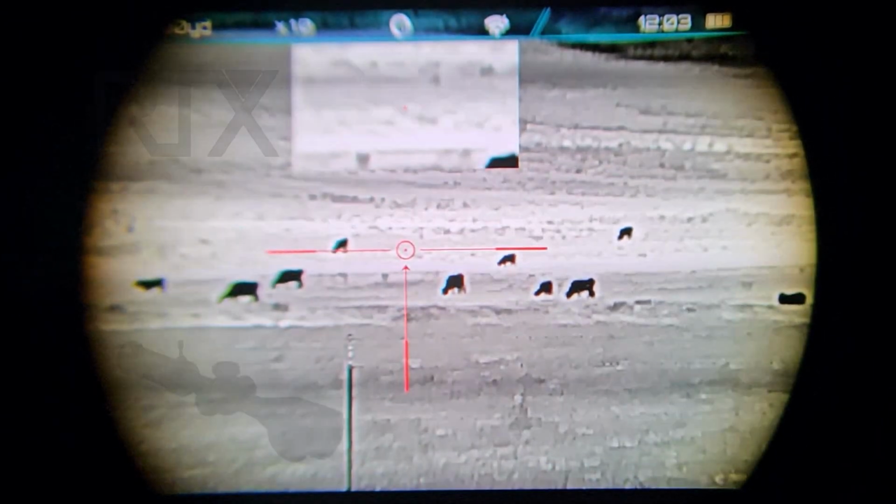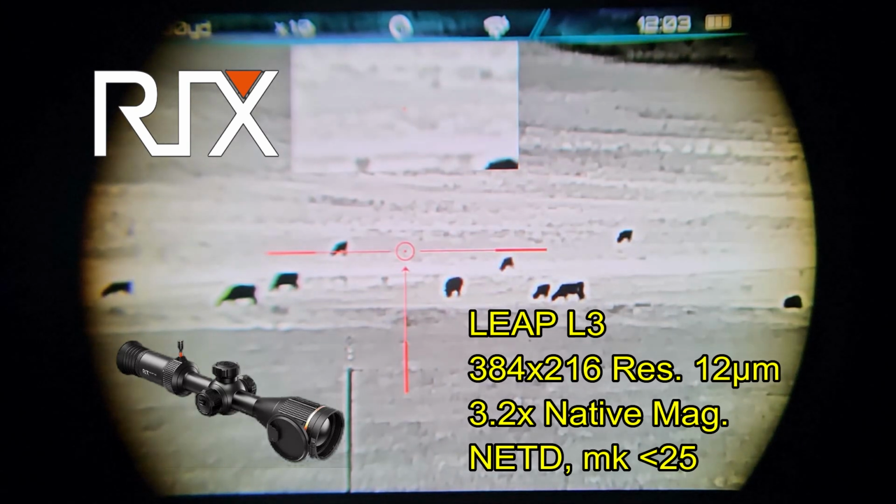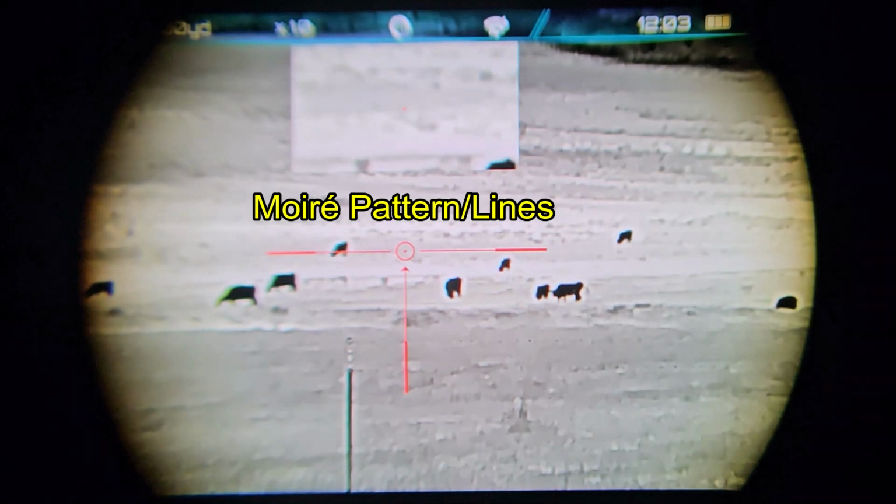Alright, this video is from a few days ago. It's the first time in the field with my RIX LEAP L3. It's a 3D4 resolution thermal weapons sight. And these lines that you see on the screen is not what I'm seeing.